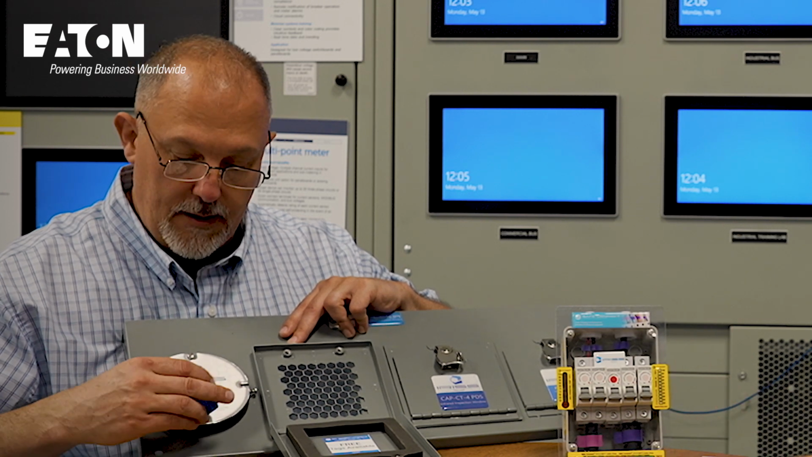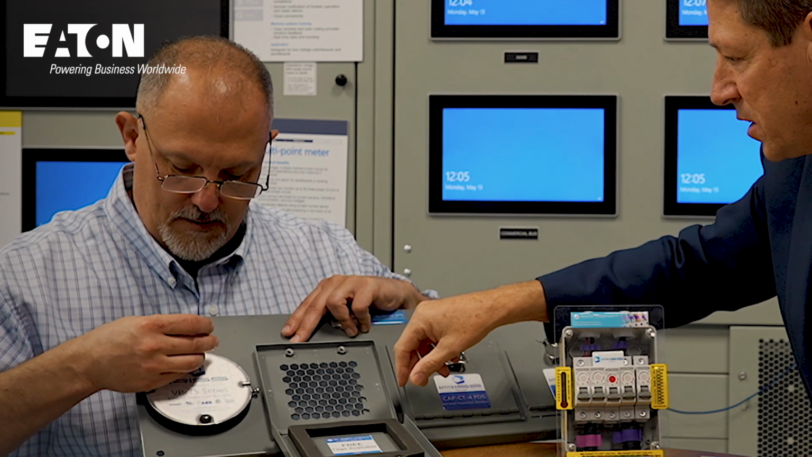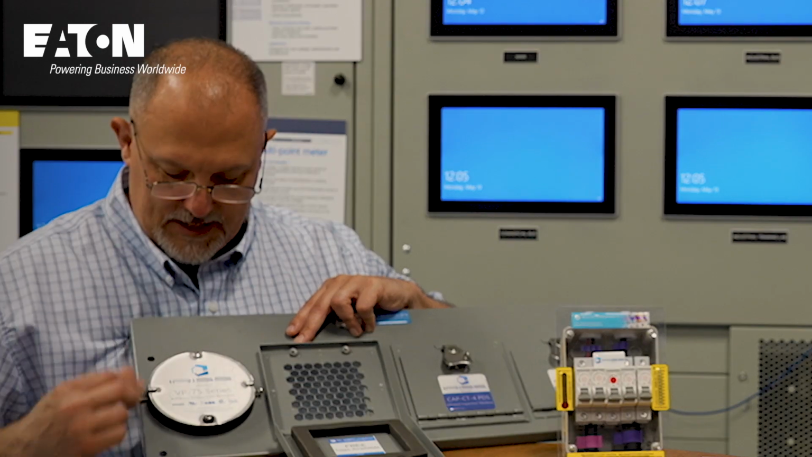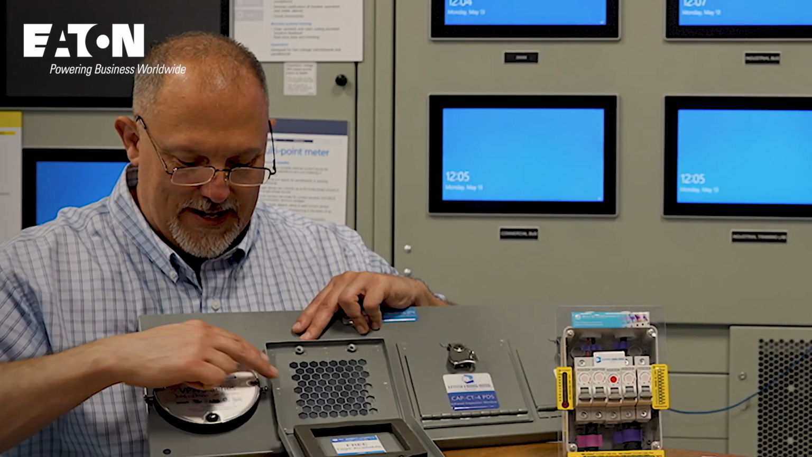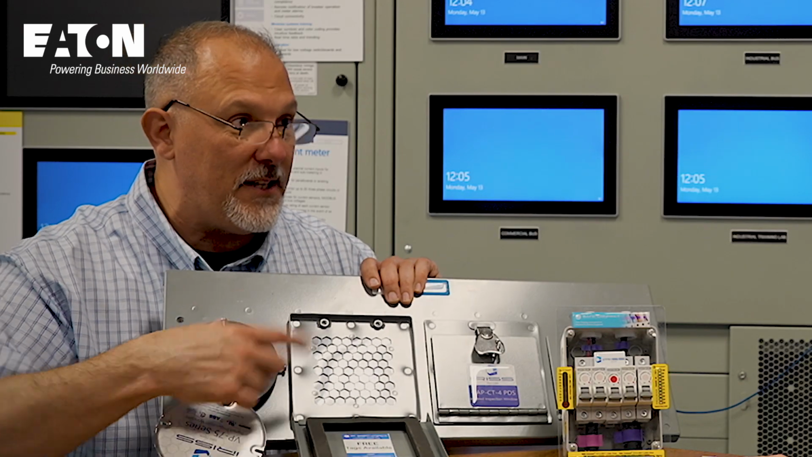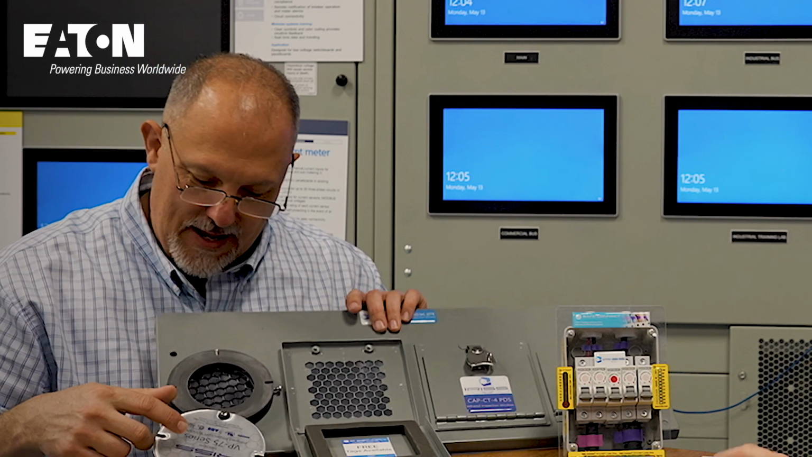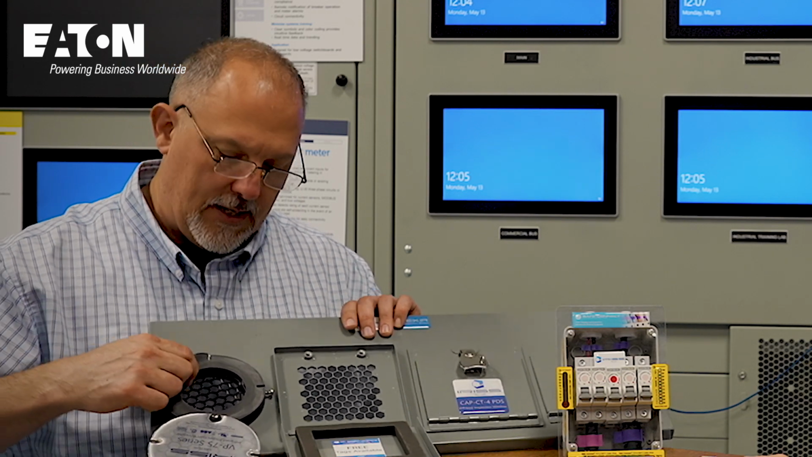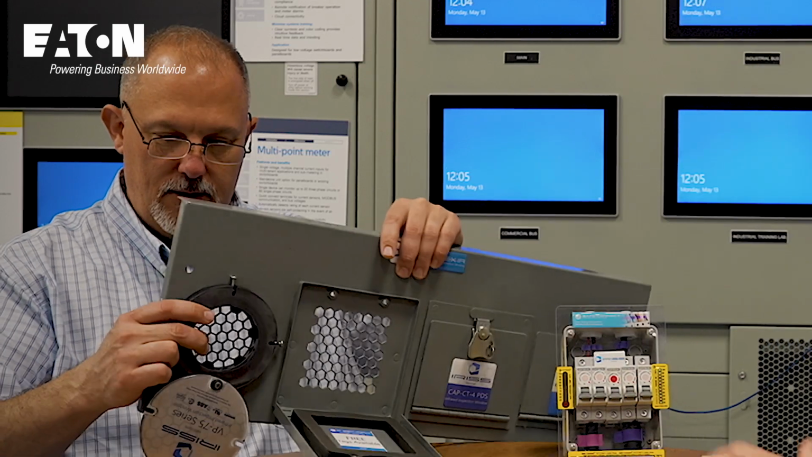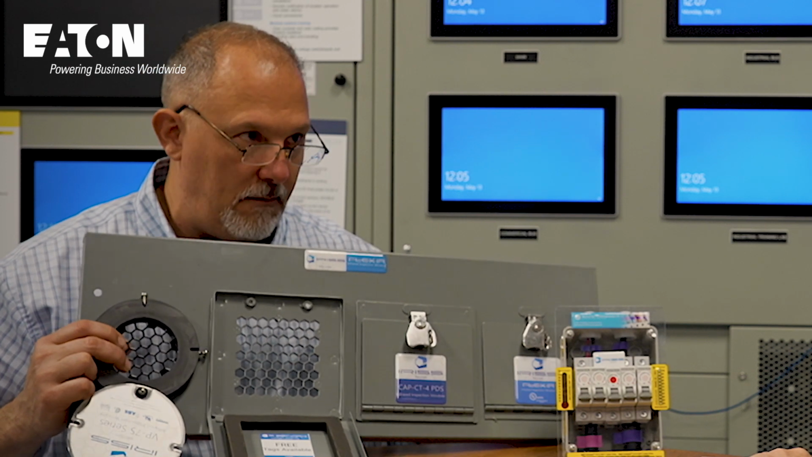Aaron, am I screwing the right one? You are. The top one? It'll pivot up. Oh, it pivots on the bottom one. All right. Oh yeah, I see, this is coming open. And you didn't even have to do that. There it is. Look at that. And that's probably the same diameter as my IR window. Exactly. Oh man, I love it. But you can see the durability, it's polymer. Now, if given the challenge, I can probably break it. Yeah, you can.